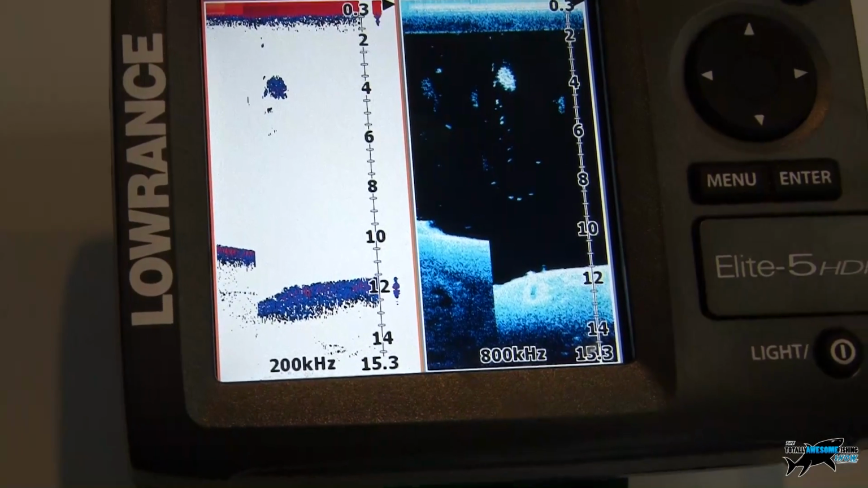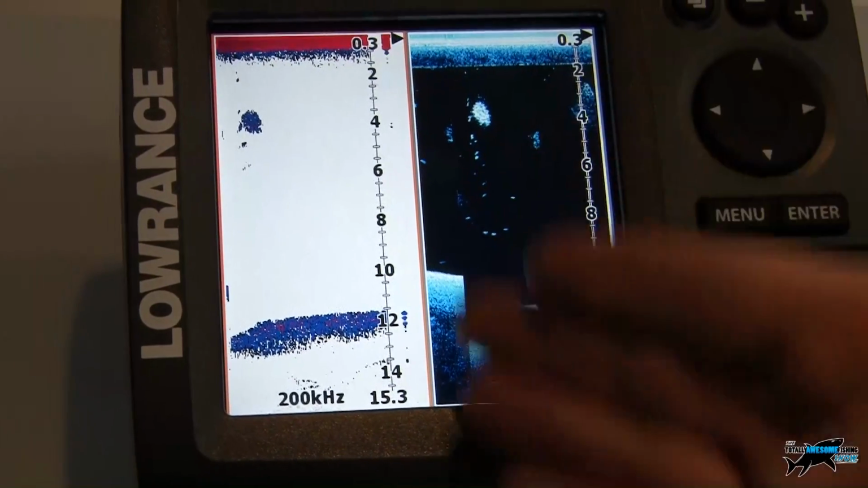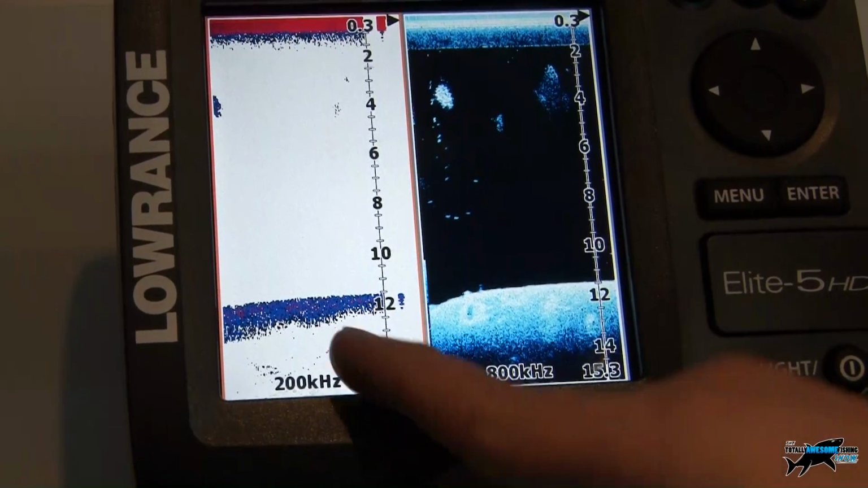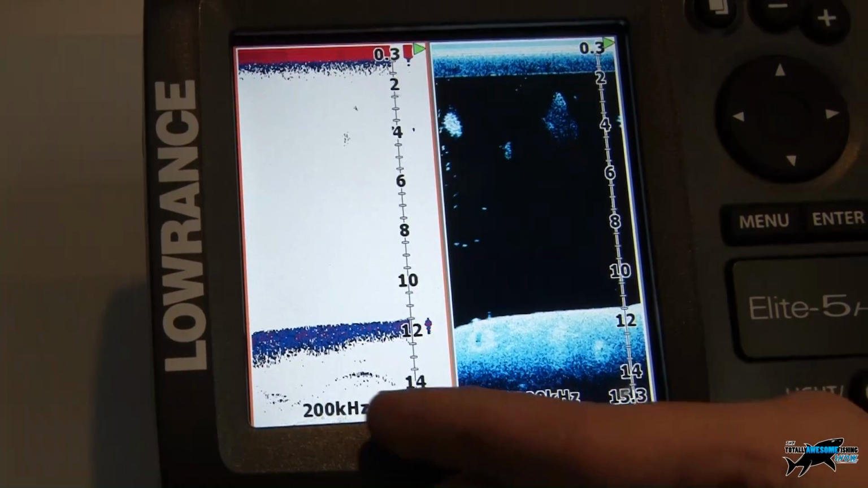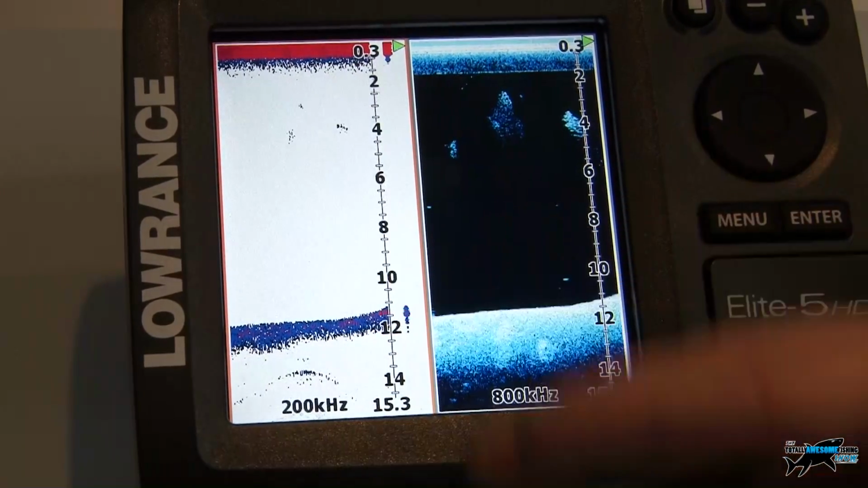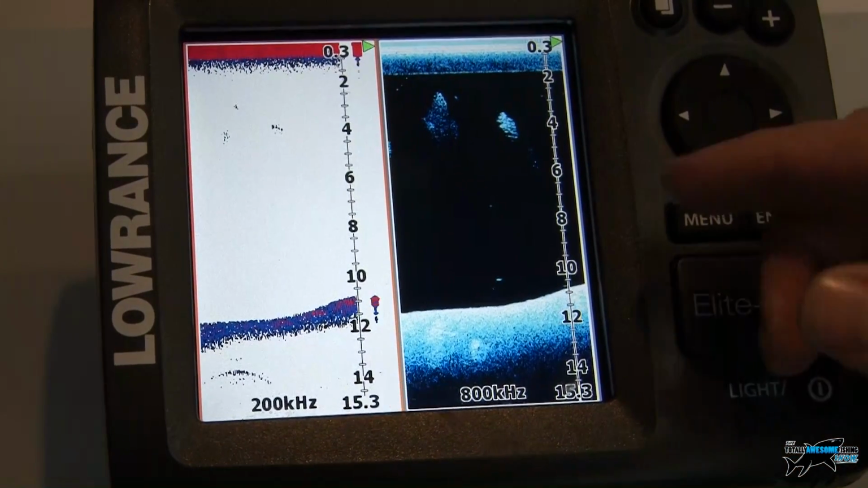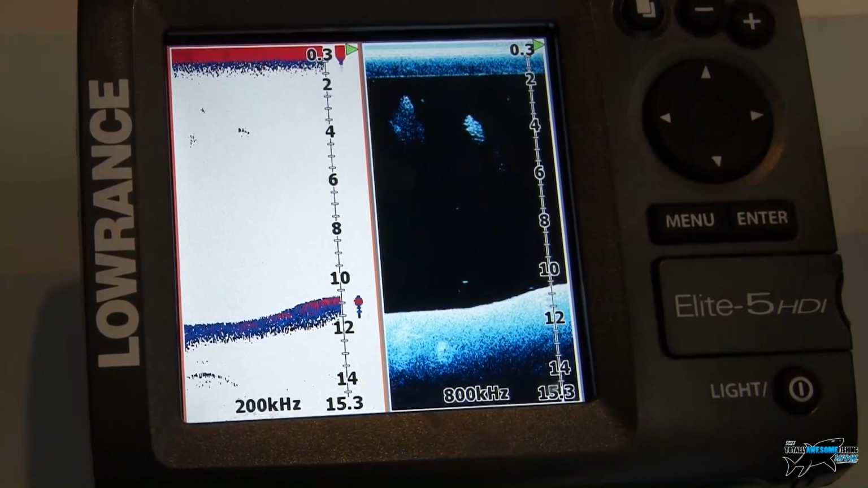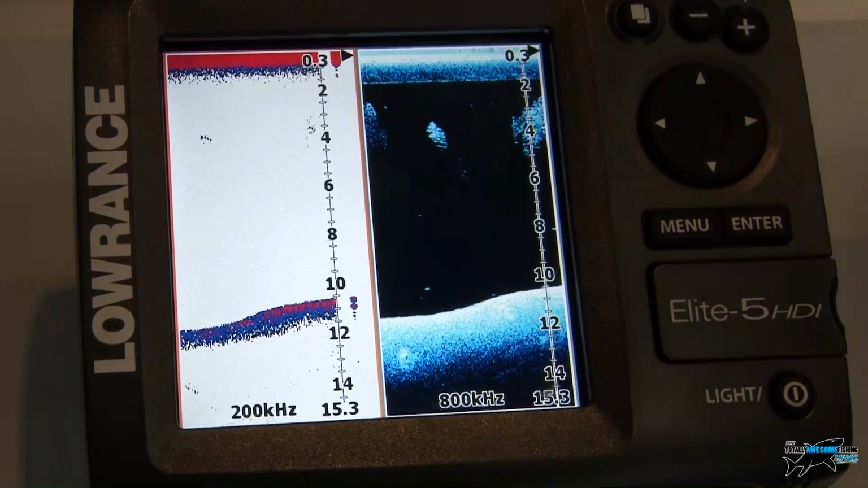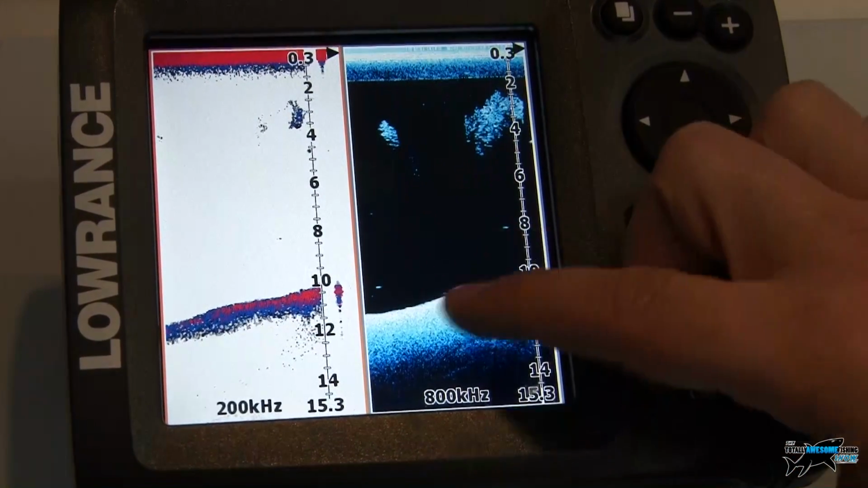So what we're looking at here is the two different sounders operating at the same time in a split screen. So we've got your traditional sonar view operating at 200 kilohertz, which is what you'd use for getting things like bottom composition and also really staking out those fish. And then we've got the 800 kilohertz downscan, which gives us the really clear structure definition. So if you're running in amongst trees or wrecks and things like that, we get a really clear image of a wreck painted on the bottom of the seabed here.